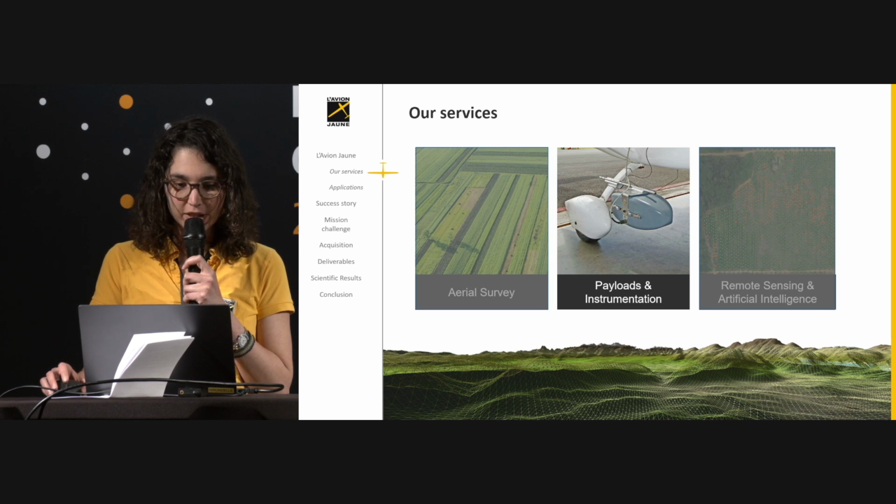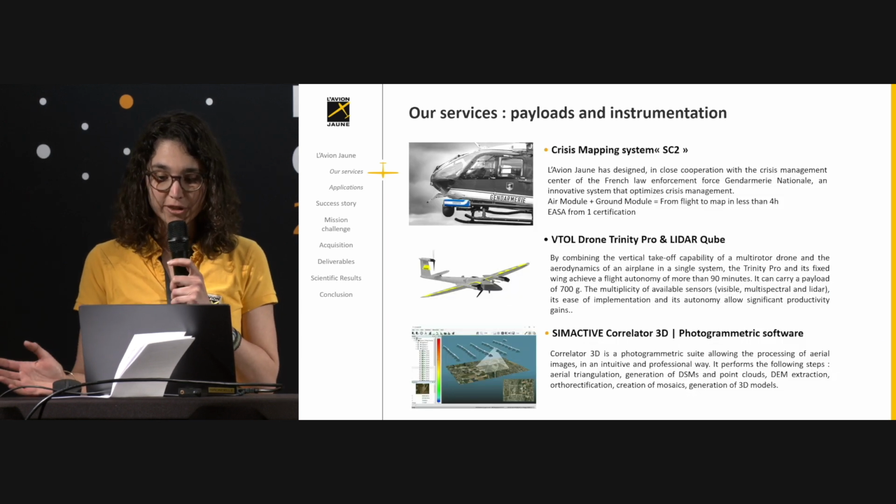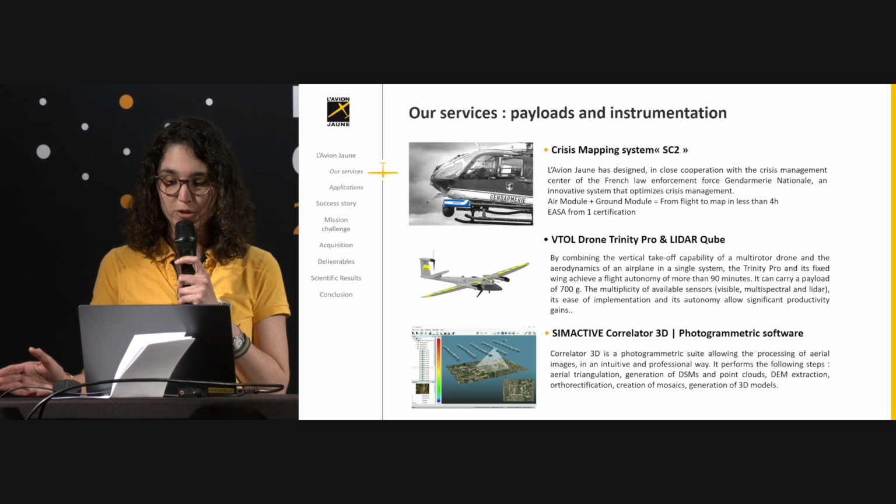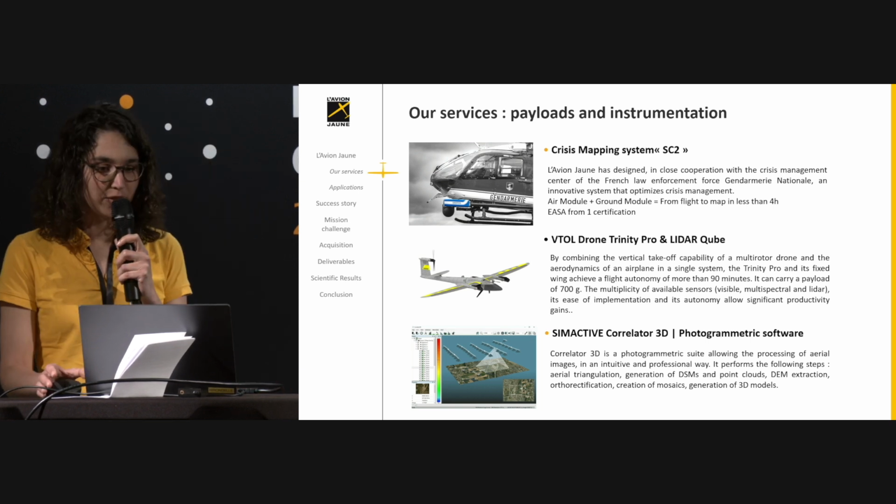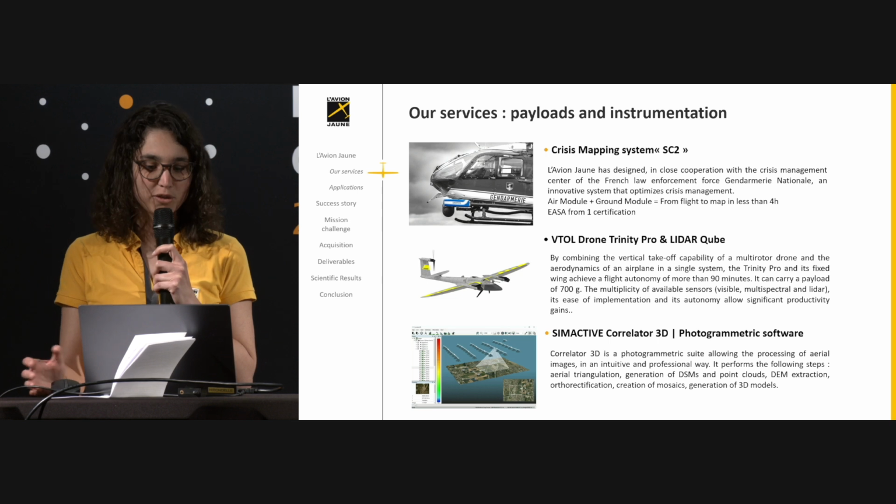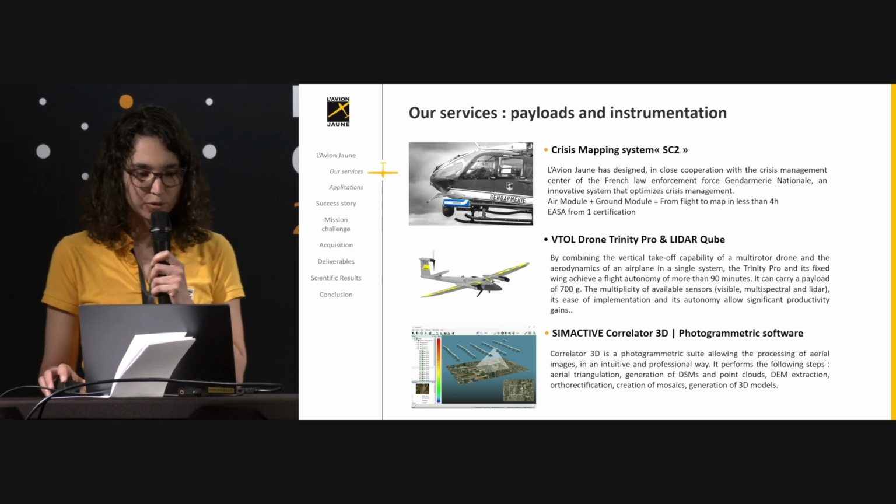Payload and instrumentation. I will go fast on this one. So L'Avion Jaune has designed an innovative mapping system, and this system can produce a map in less than 4 hours. And we are reseller for Quantum Systems products, Trinity Pro and Cube. And we also are reseller for photogrammetric software, which is Correlator 3D.